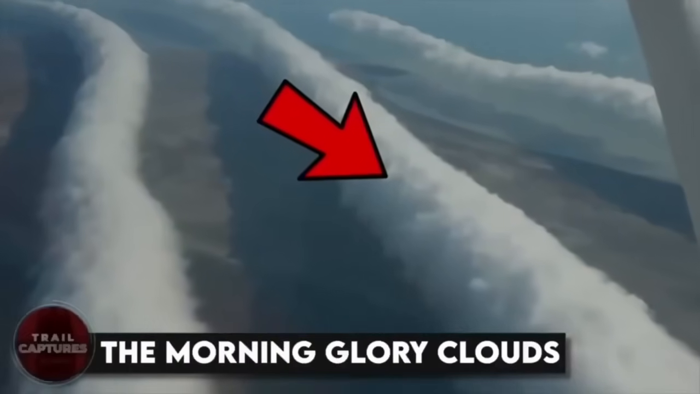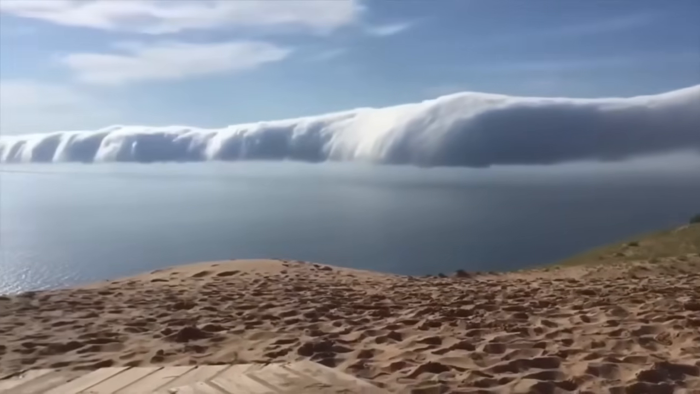The morning glory clouds. Have you seen these amazing clouds that look like a giant snake in the sky?